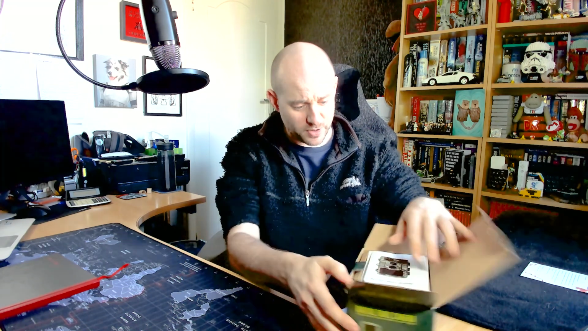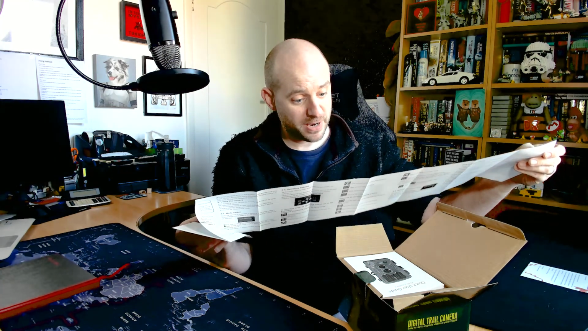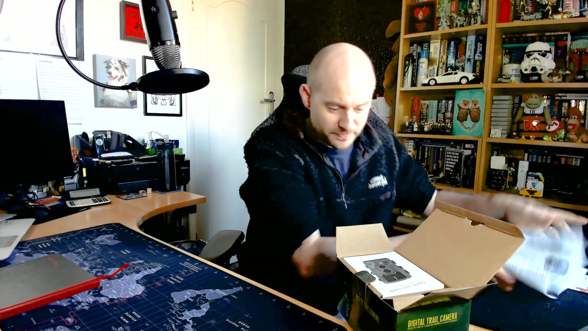Wildlife camera, Zimoce, 16 megapixel, 1080p trail camera, night vision, IP66 waterproof with 120 degrees wide angle lens. Retail price on it is £47.99. What else we got in the box then? We have got a quick user guide. So okay, got how many batteries? 8 batteries. Yeah, should have those.